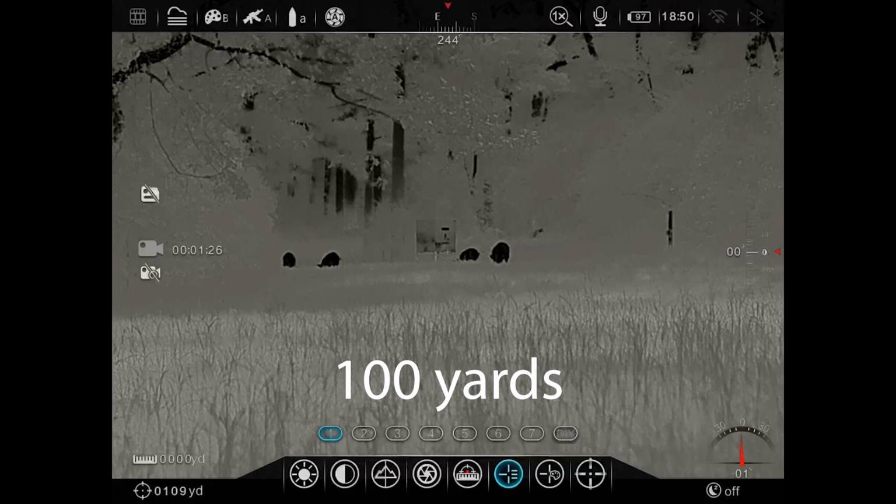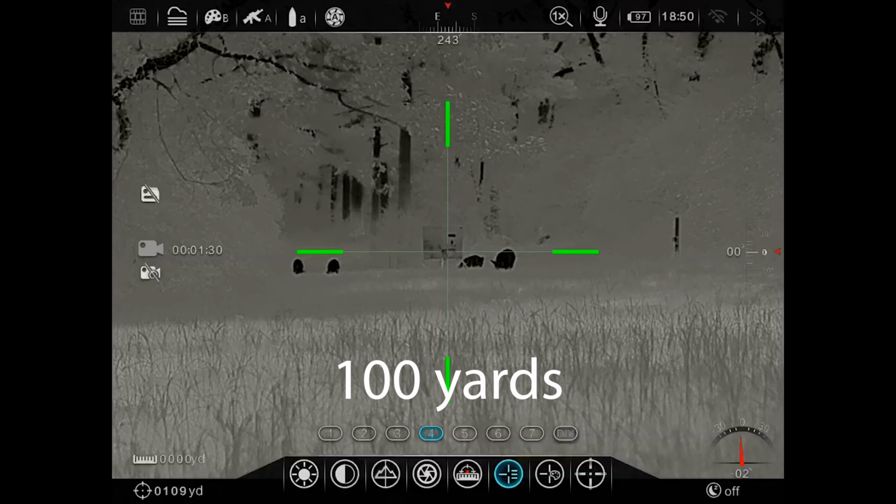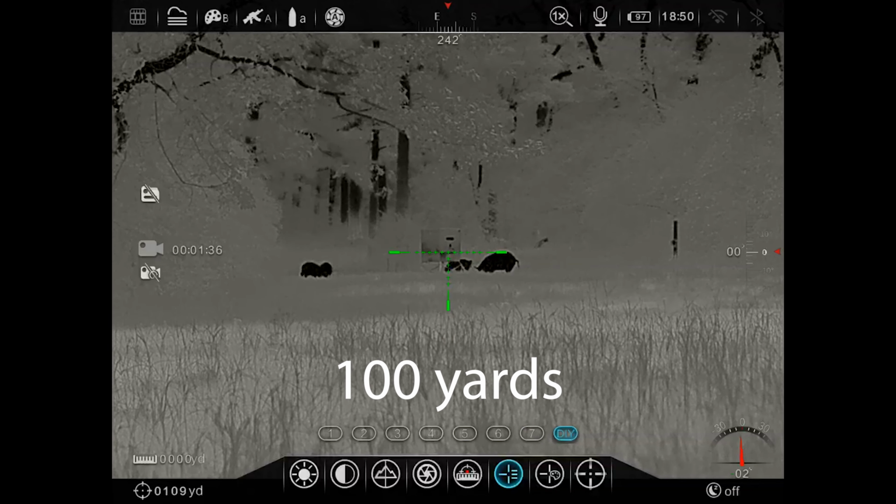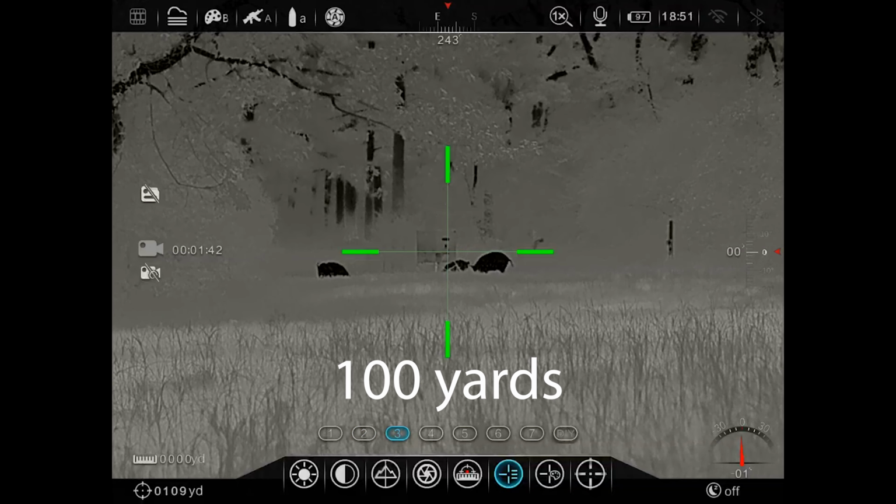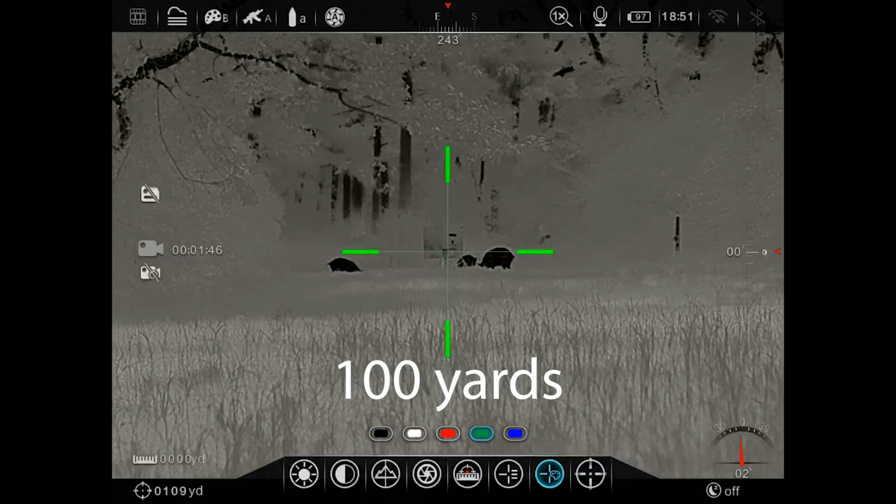Scope has picture-in-picture, video recording, audio recording. Can be used as a clip-on feature. And it also gets to where you can use a ballistic calculator and build custom reticles. Again, I'm not going into all those details. I'm just going to kind of hit the highlights here.